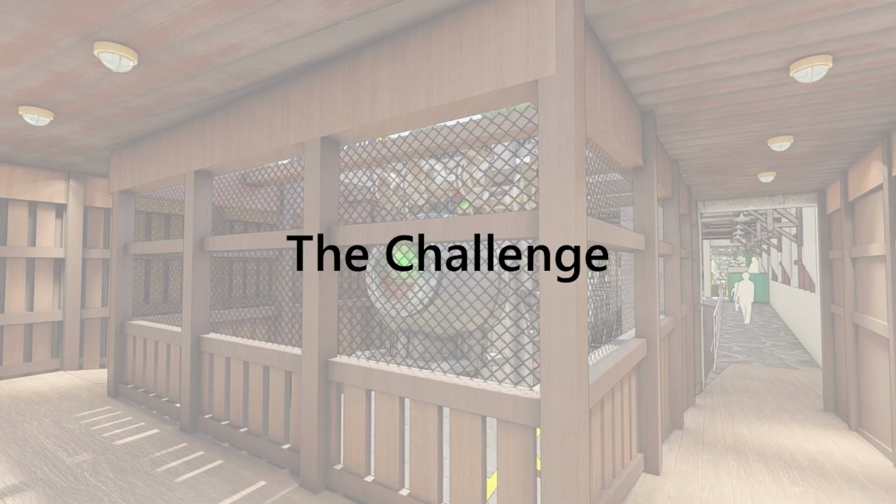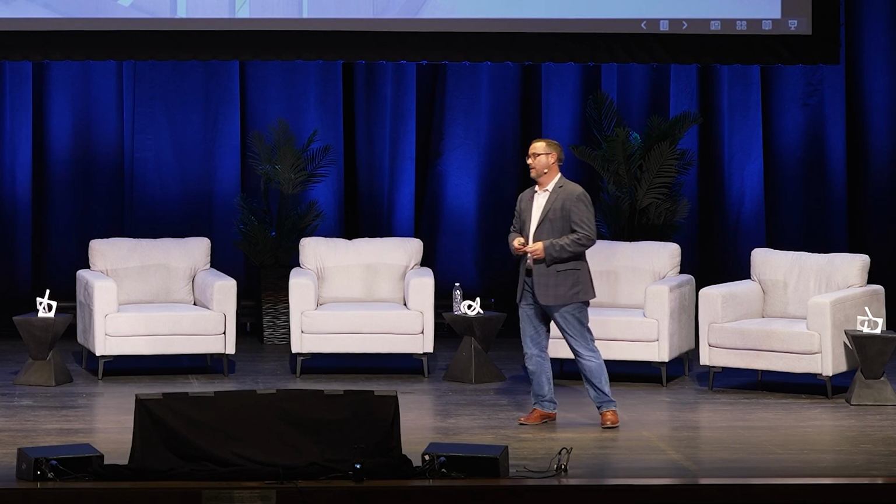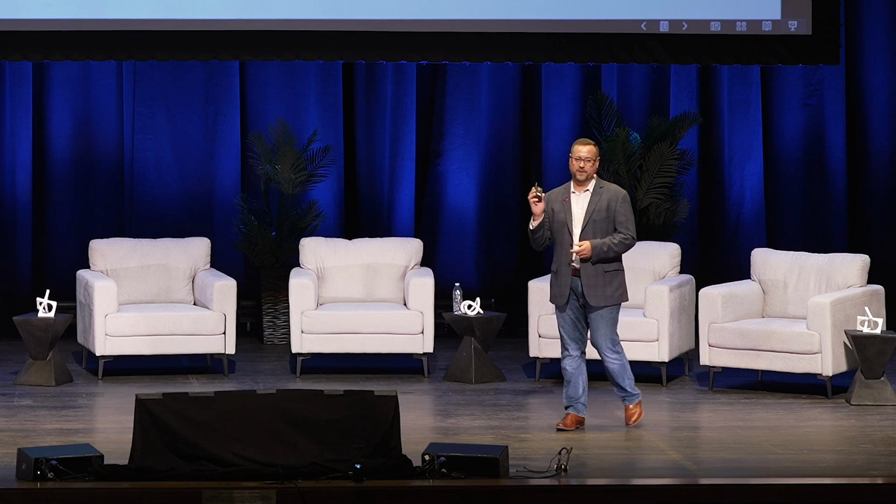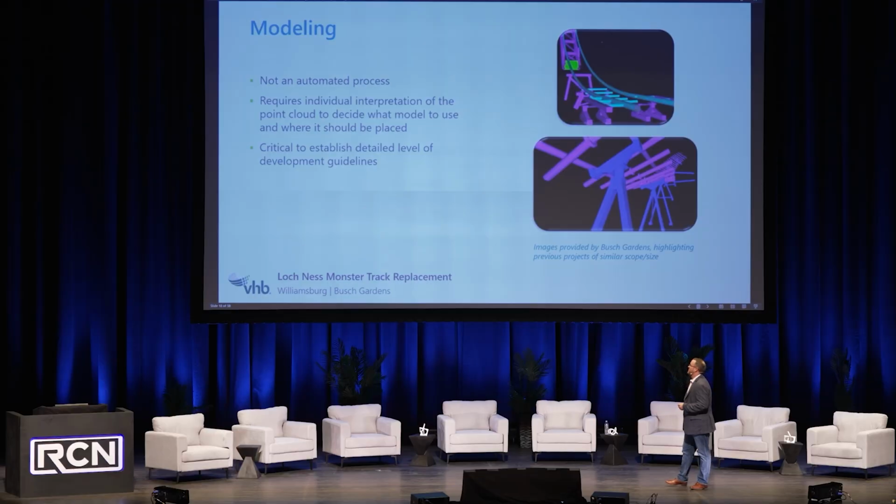I don't know if anyone else says this, but I say it all the time: laser scanning is the easy part, and so now we're moving on to the challenge. The hard part is the modeling. The photos that are up there, as well as provided to us for our scoping purposes, they wanted a lot more detail than what those photos show. Some of those images, to me, look like they're floating, not really connected to anything. That was not what they were looking for from us.